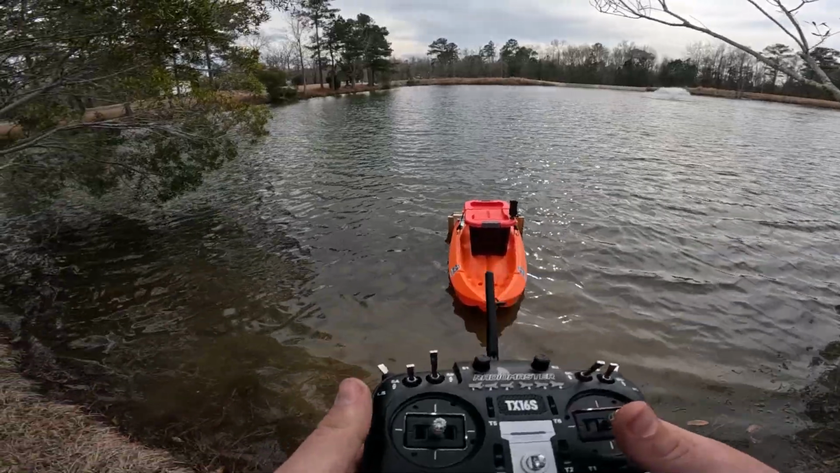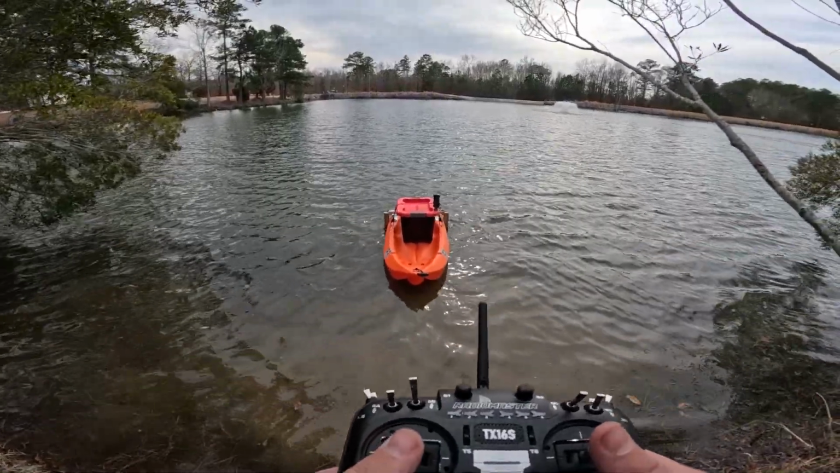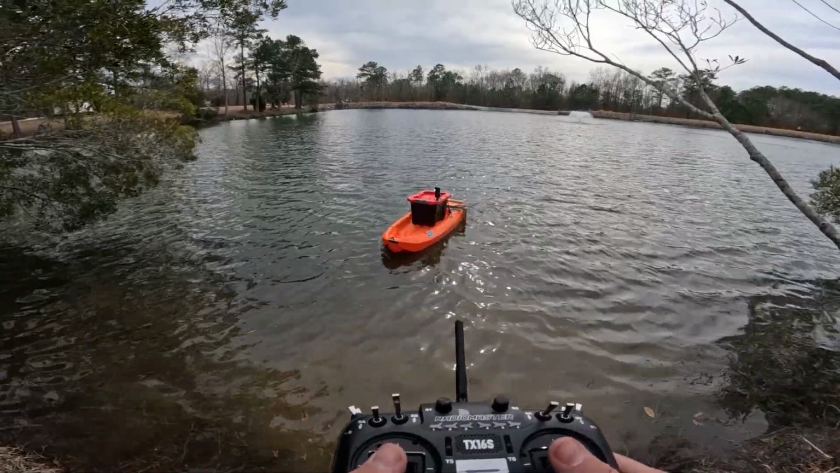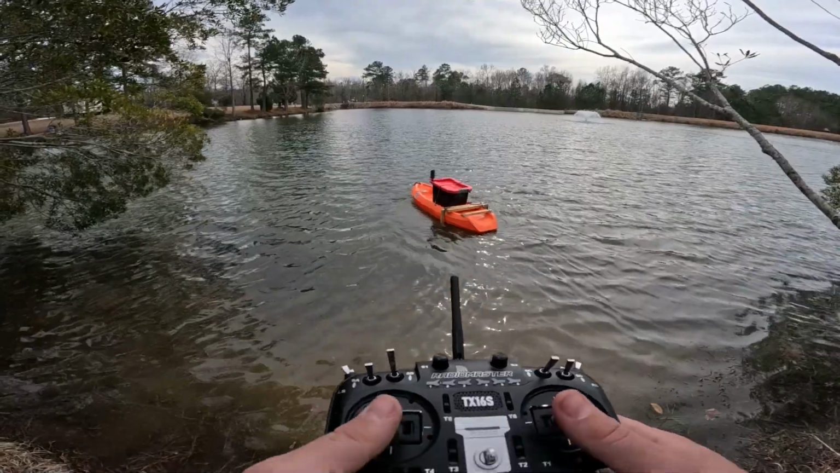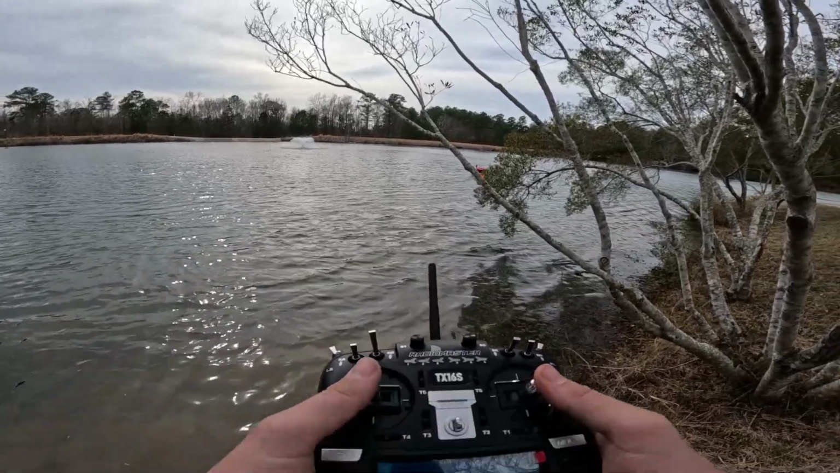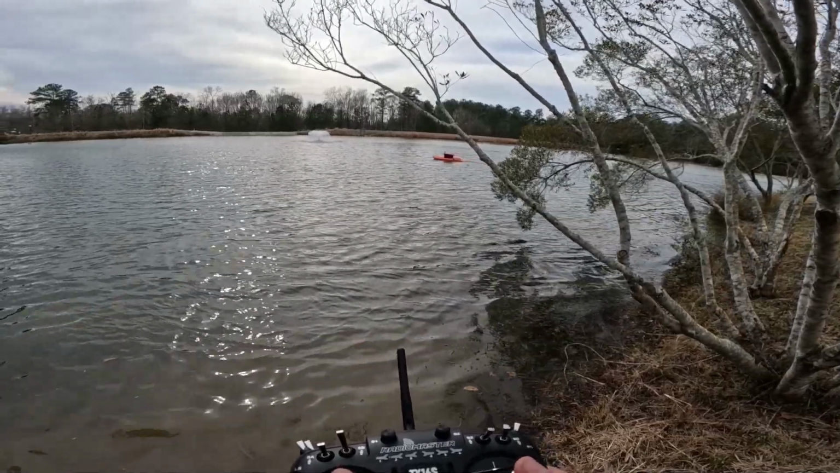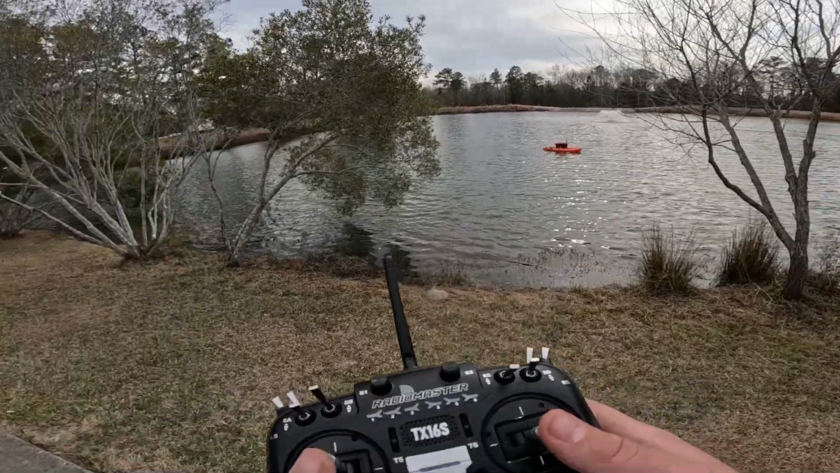I'm afraid to take this thing too far out now because of what has happened. But I have the batteries that I know work how they're supposed to in there now. So as you can see, this thing turns. Alright, she's going. She's off. Looks like it's struggling and going too fast. Good thing is we don't really need this thing to go fast. So we have success.